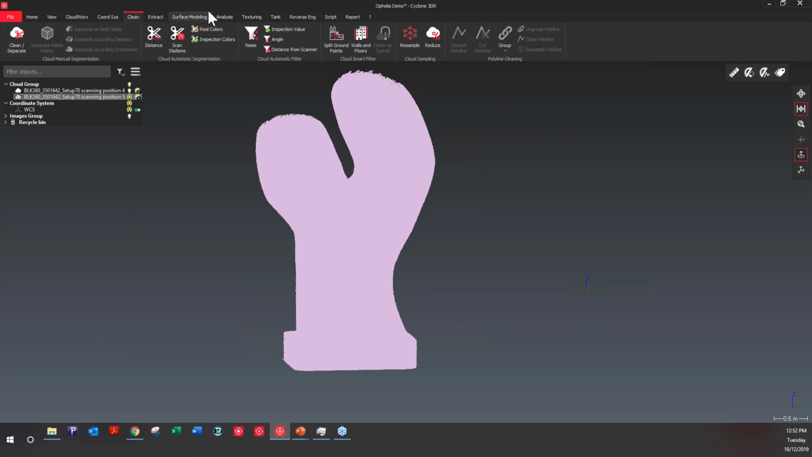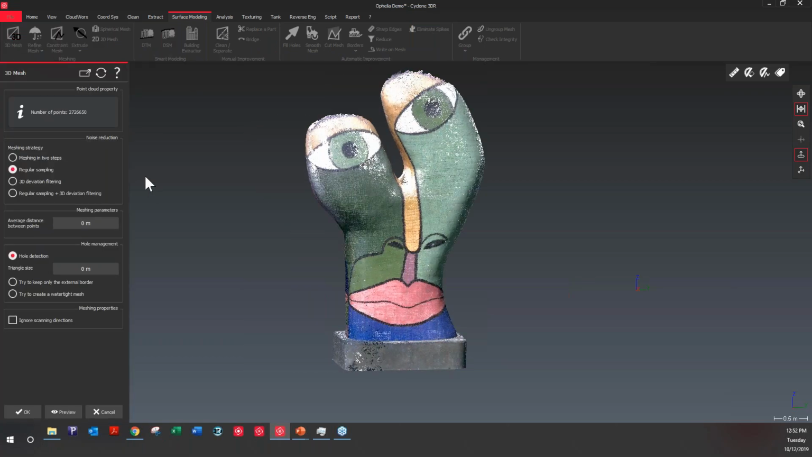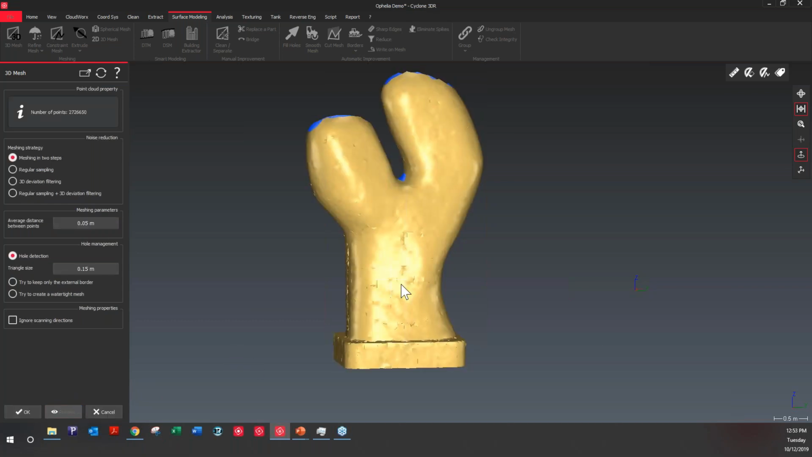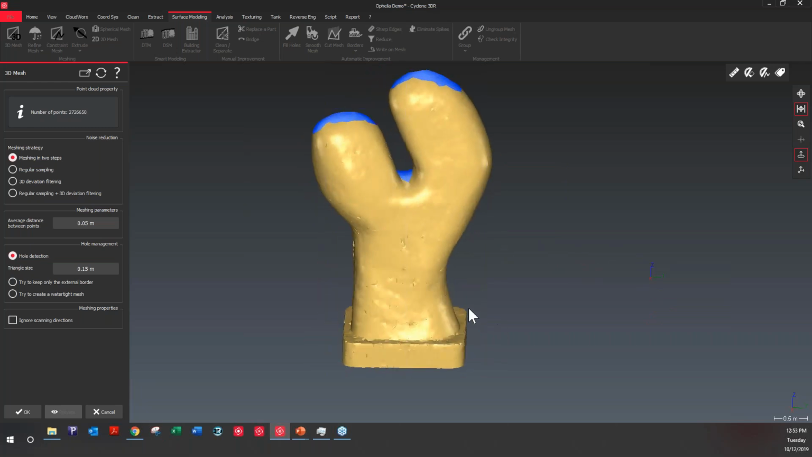Now that we're ready to mesh it, we're going to go to surface modeling, and in here you can go to 3D mesh and start creating your mesh. So remember to always create a mesh in 2 steps. This is how you can create the best results. And here this setting is basically the size of the triangles that we're going to create on this statue. So I'm entering 50 mil at the moment. Once you put preview, we're seeing the results straight away. So we can see that we have a good looking mesh.